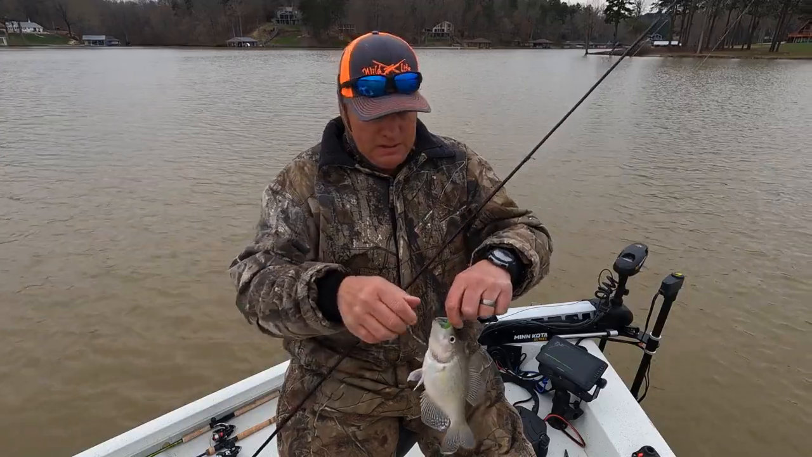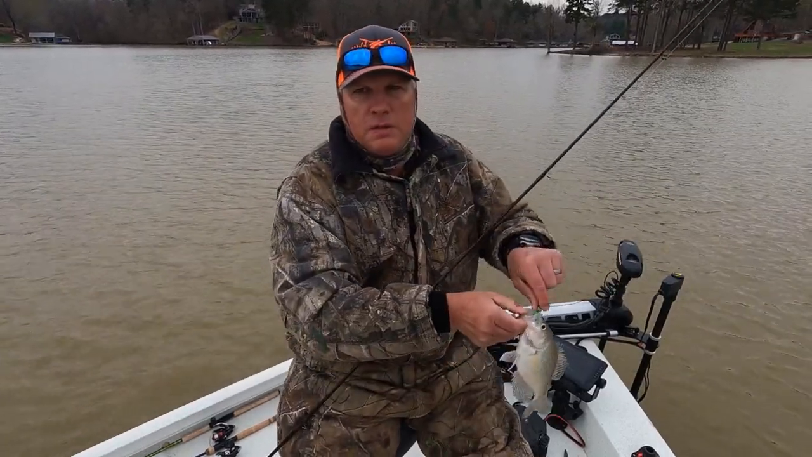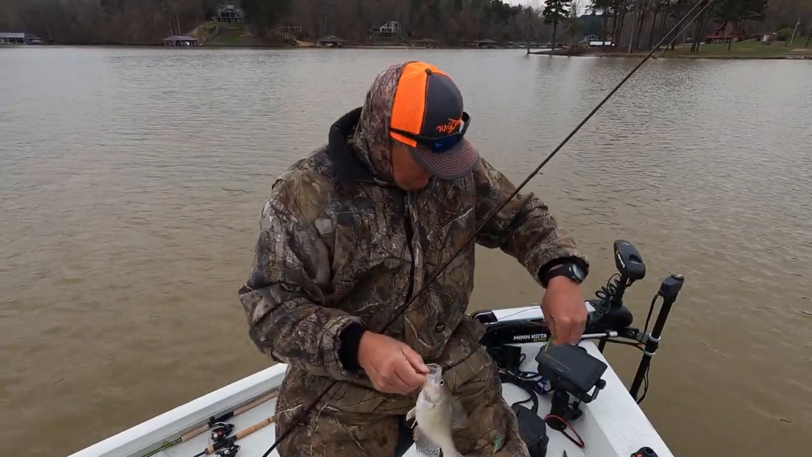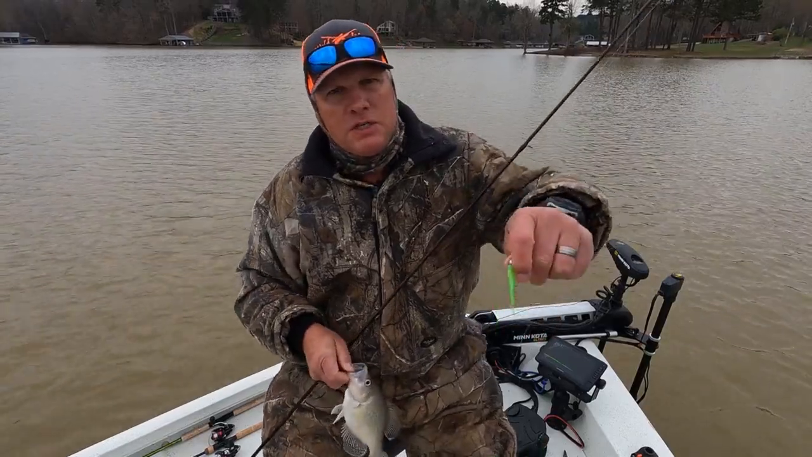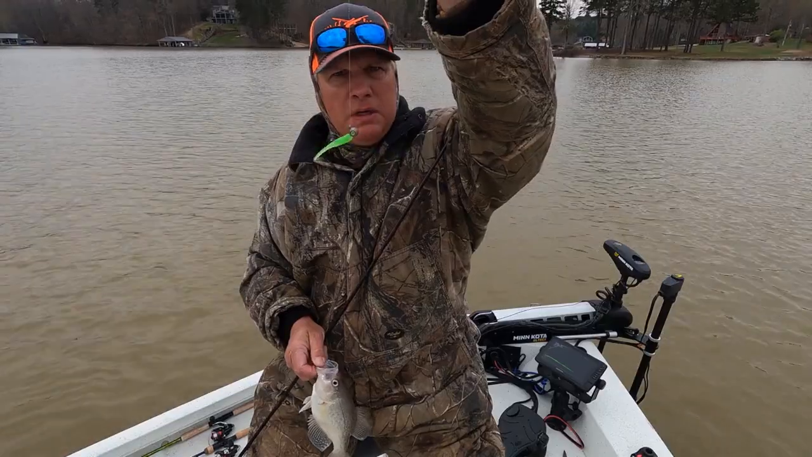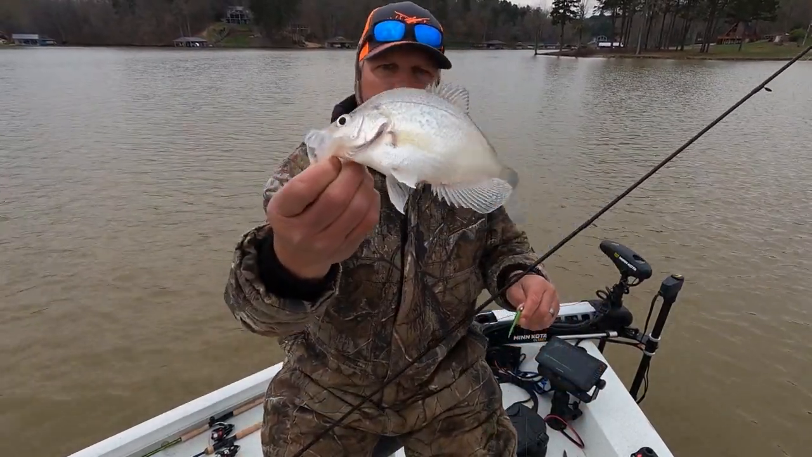All right. Boom. Look at that. Vertical jigging, baby. Oh, man. I'm going to point out this is the LC shad in lime color. Notice that's on top. See that bottom one? Remember last week when I was catching these fish? Another 11-inch crappie. Boom.